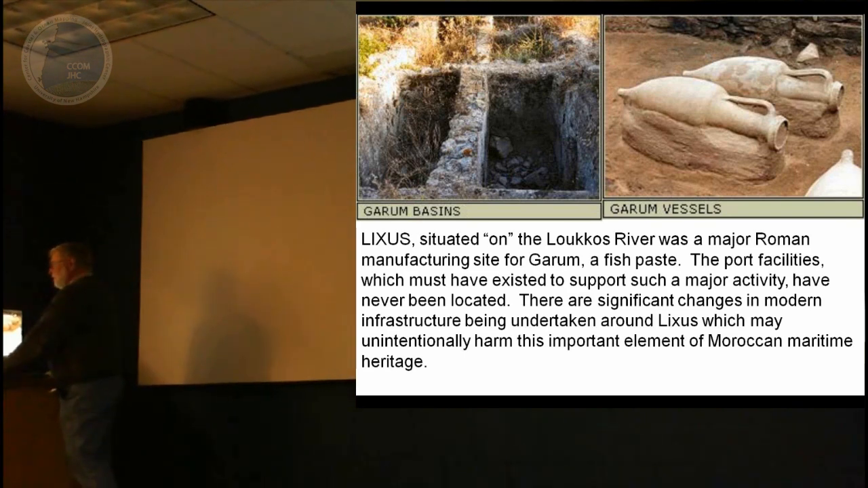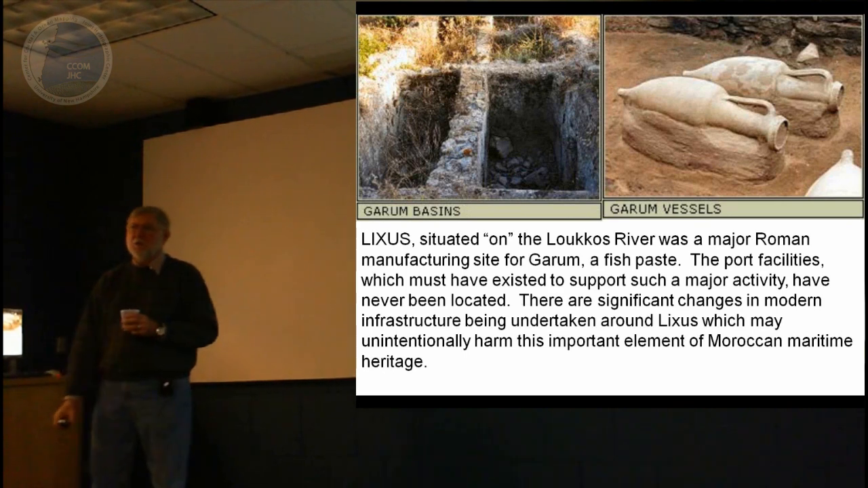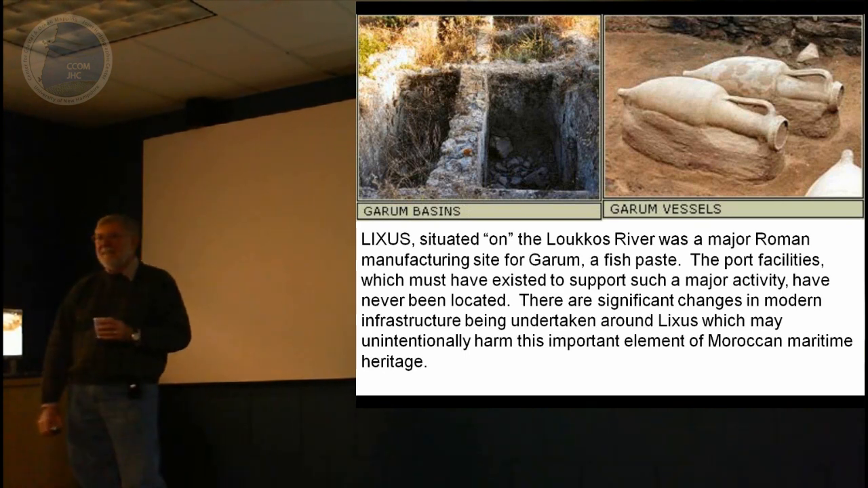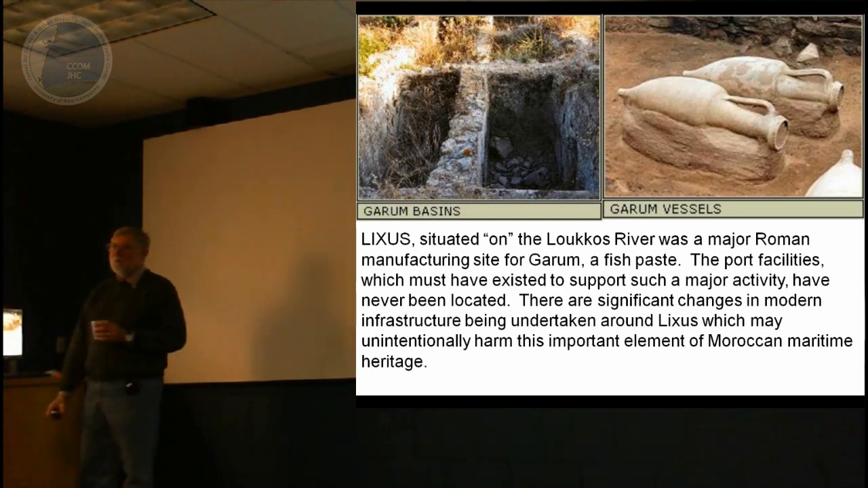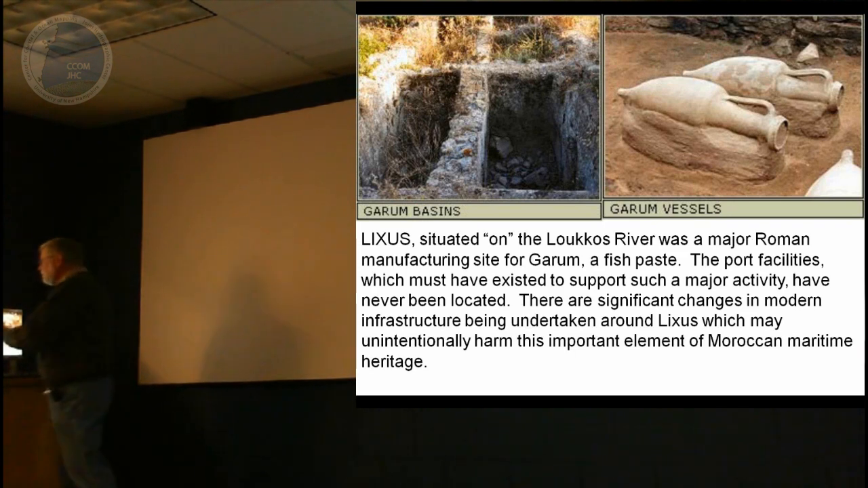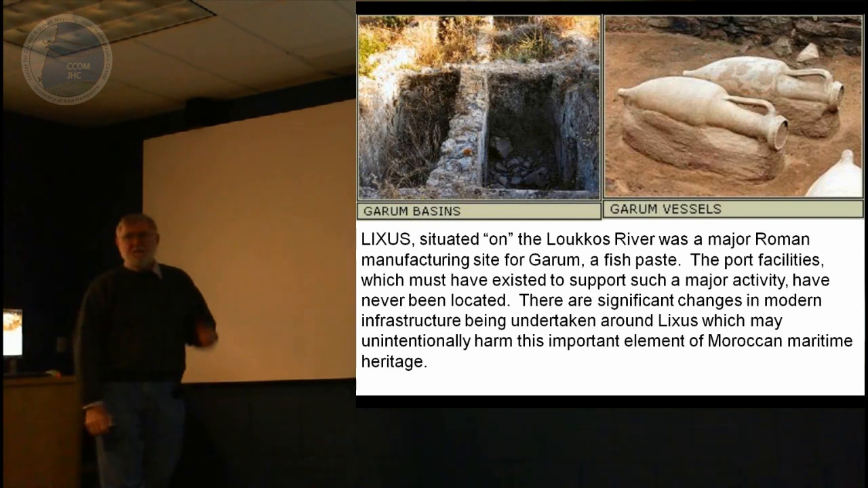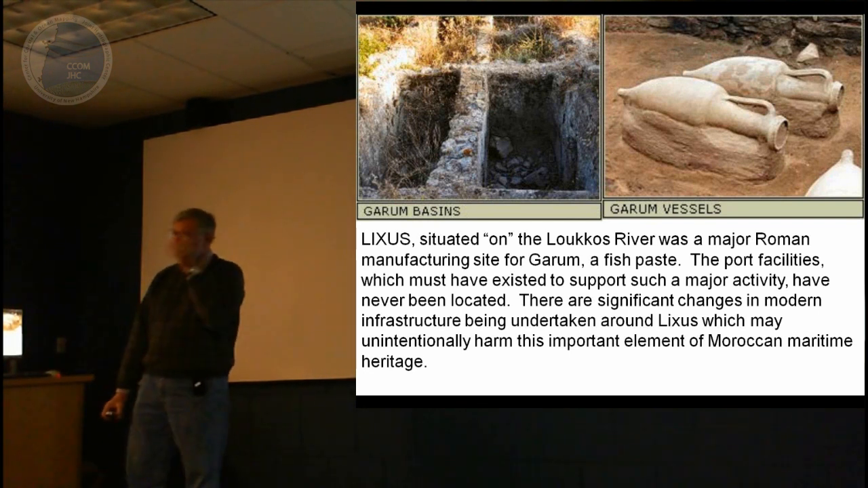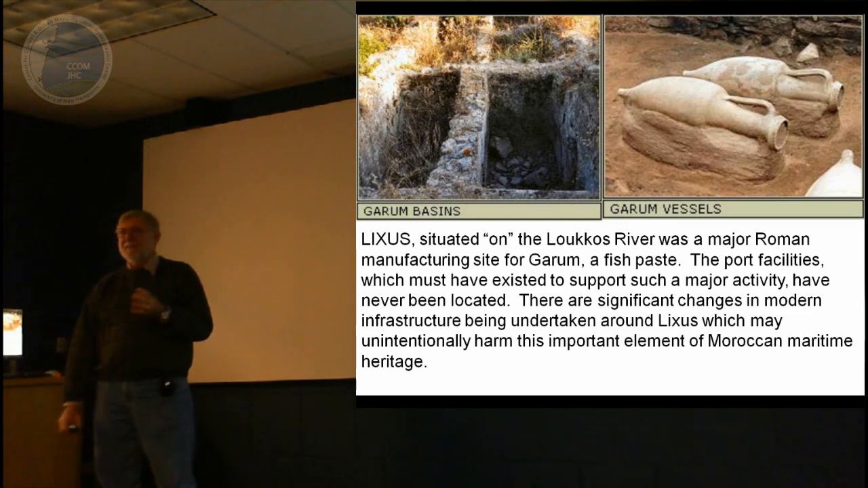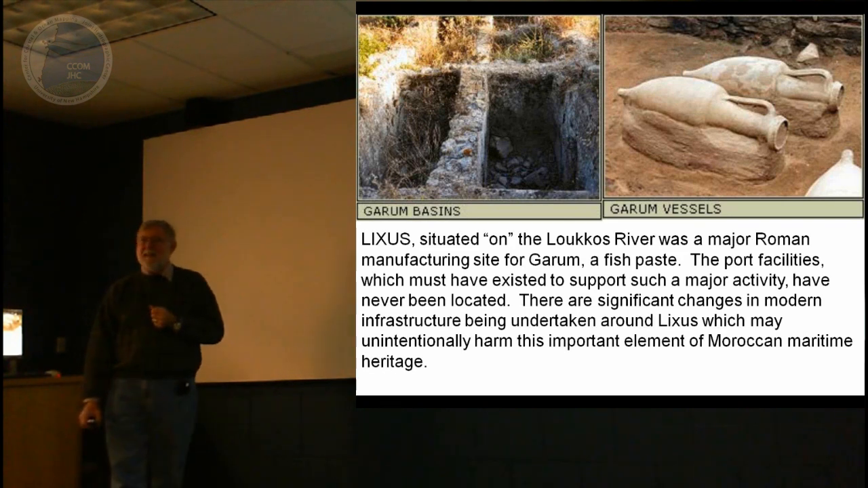Those of you who might go to Google Earth and look at Loukkos, or if you are a Roman historian, know that Loukkos was a very important city, and its product was fish paste. Think of it like a little salmon paste or other such thing you might have.